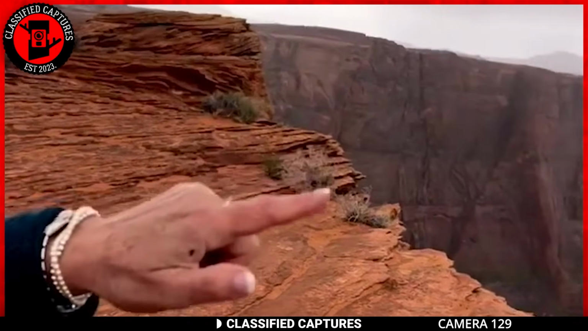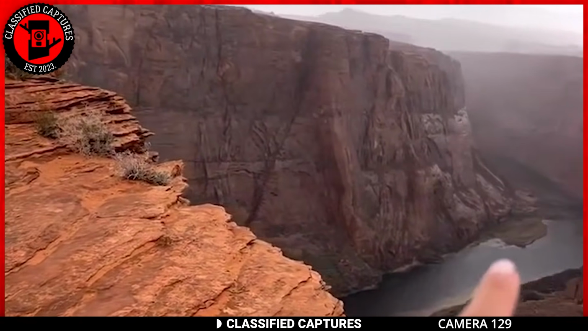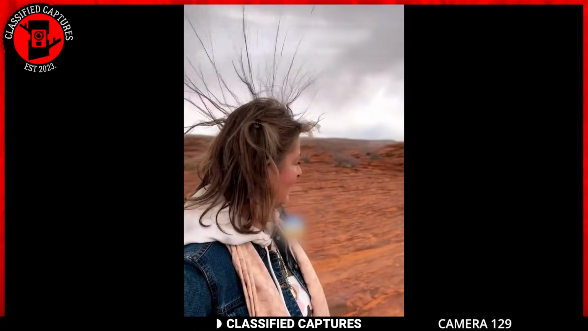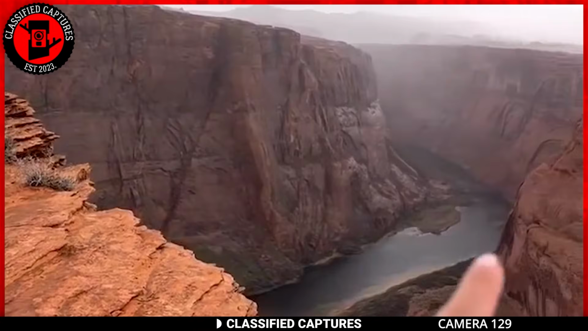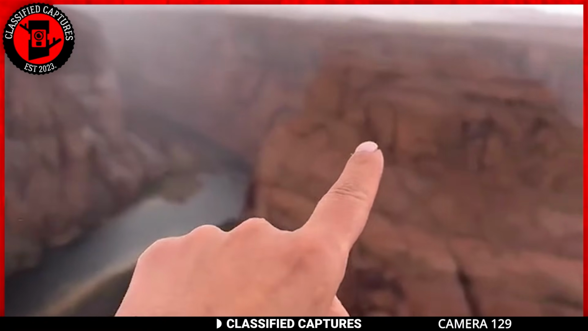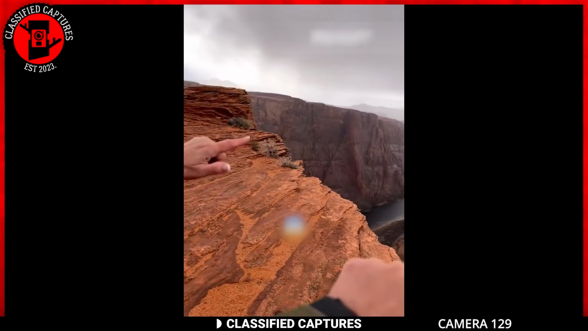Some have suggested that it could be a sign of an impending lightning strike, a natural phenomenon often associated with hair standing on end due to the electrical charge in the atmosphere. On the other hand, some also entertain the idea that it might be linked to an energy field or even a portal of sorts. What do you think is more plausible?